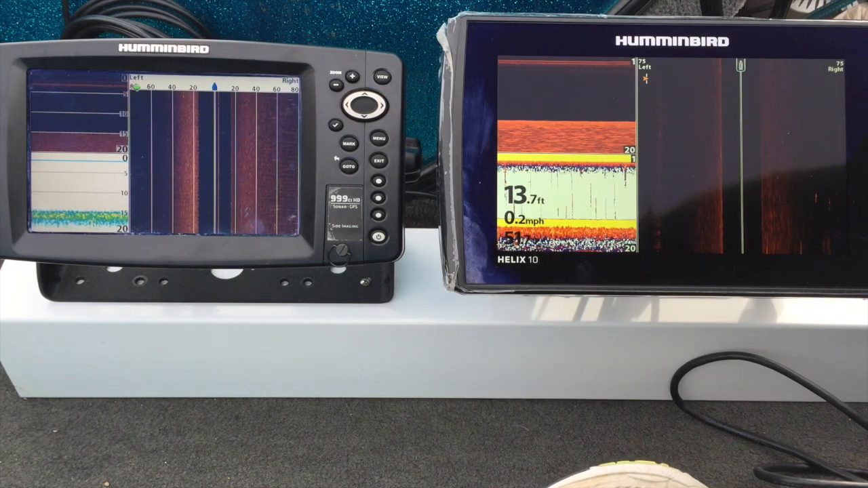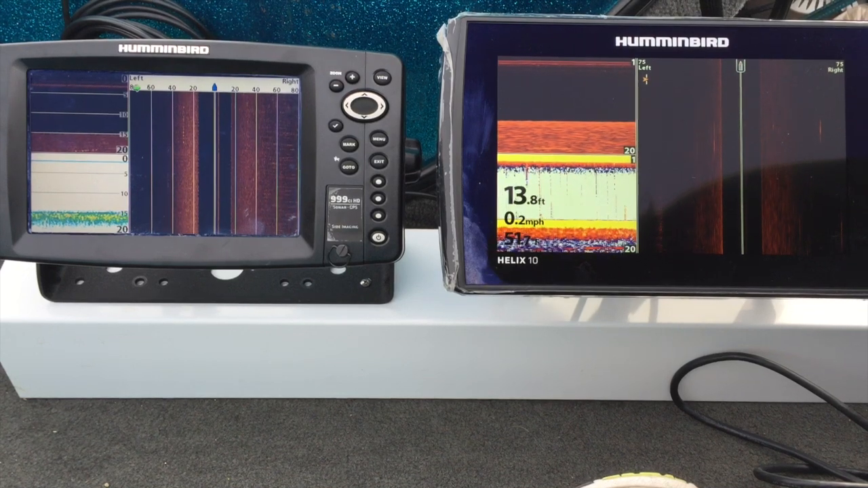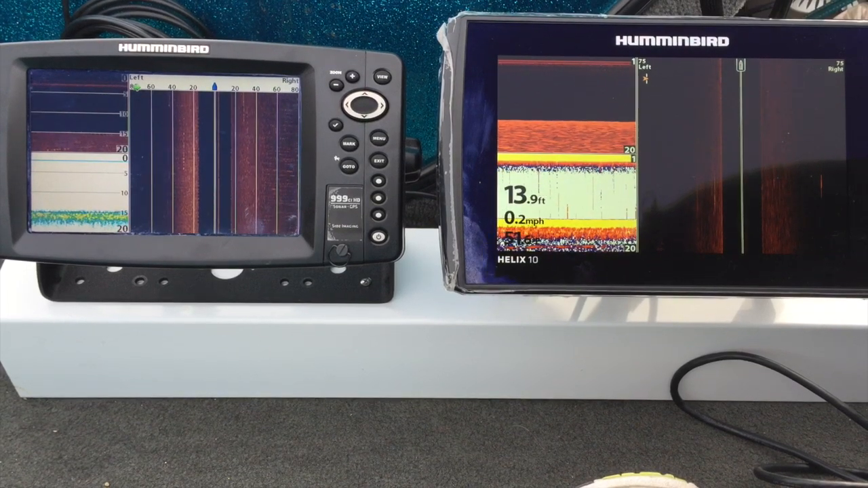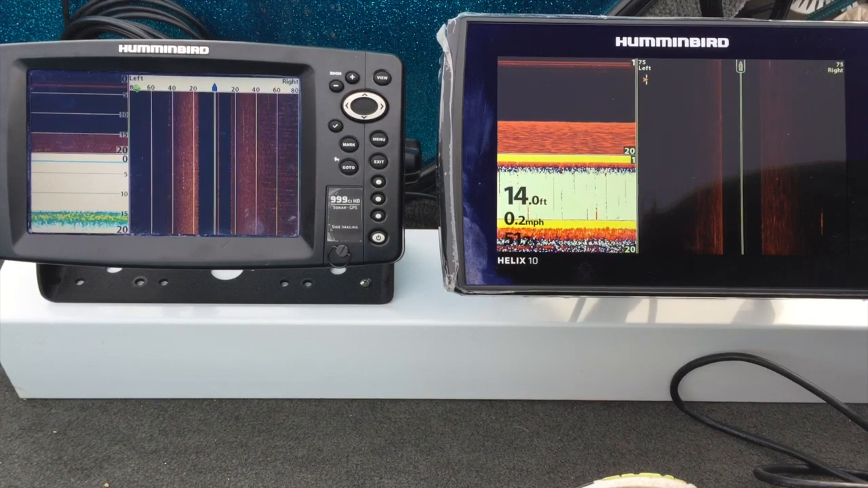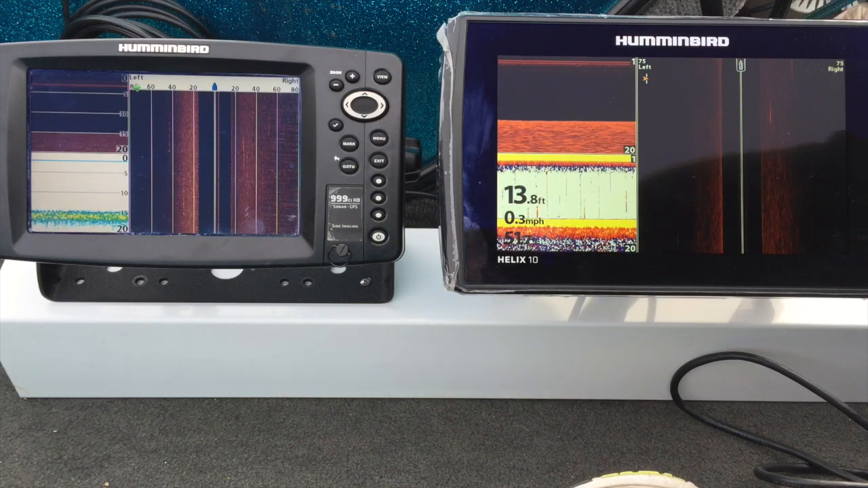Alright guys, I did the networking video between the core units and the Helix unit the other day in my garage, and there were some people questioning that because you couldn't see the transducer output on whether they could actually share 2D side imaging, you know, everything across each unit. So what I've done is I brought them out to the lake.